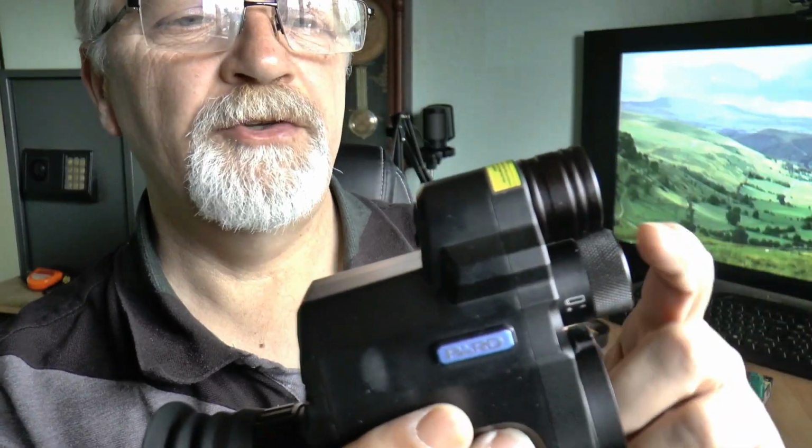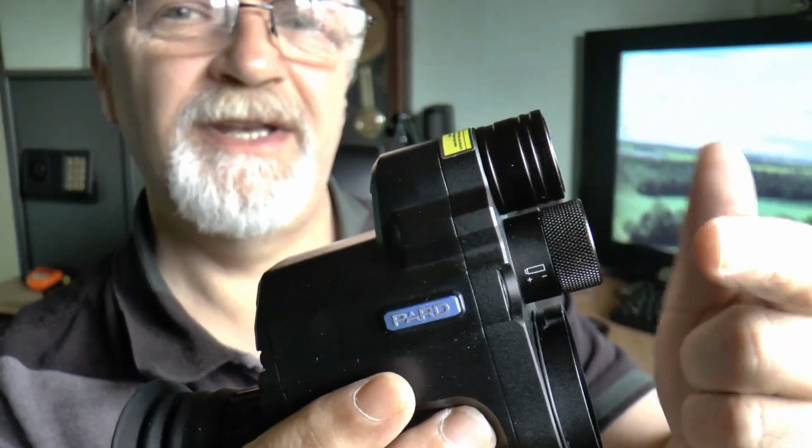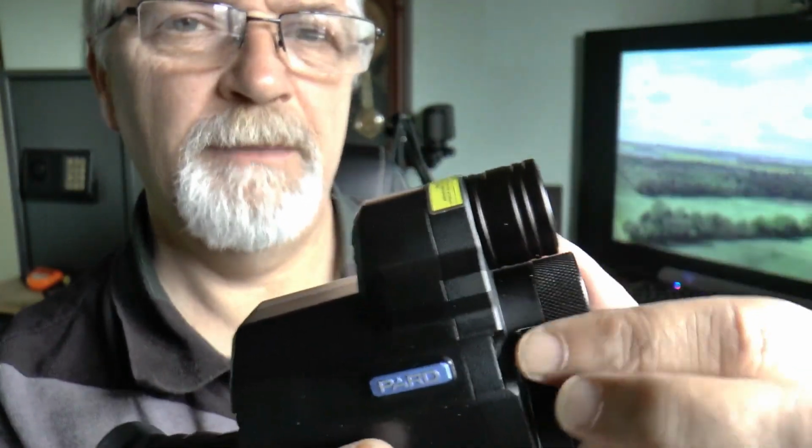The unit operates using a rechargeable 18650 battery, which goes in here just below the IR collimator. By unscrewing this, placing in your battery, screwing it back up, job done.